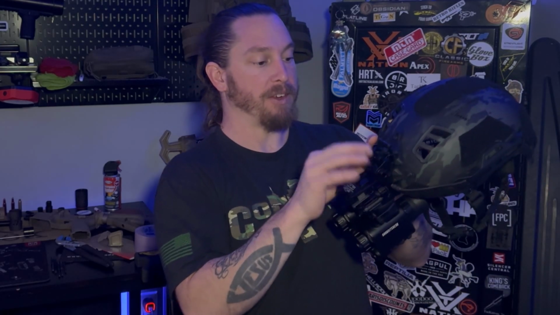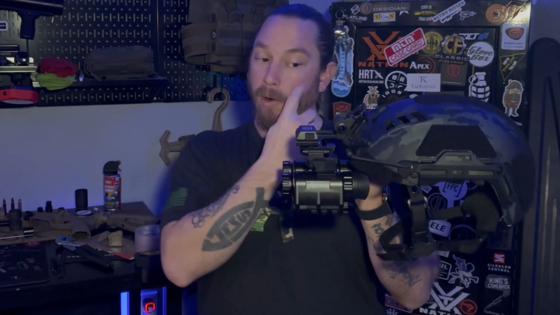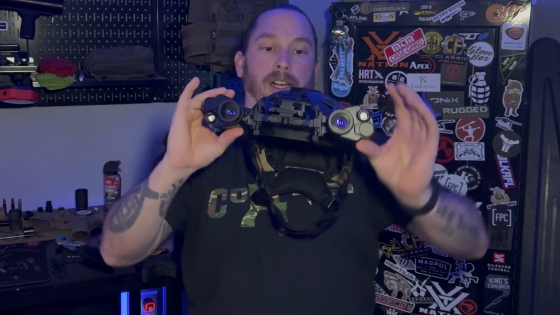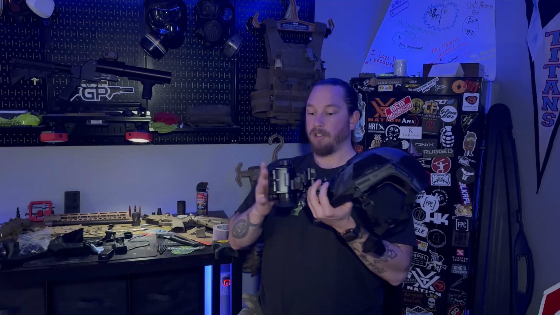Oh, and something else with this particular mount, you do have an adjustment up here to move it up and down on the helmet, and then you do have an adjustment here to move it closer or farther away from your face. Something else cool is it does have a button here that will pivot this up out of the way. And then something else is these will swing freely out like that if you want to do that. So that is everything with this setup.